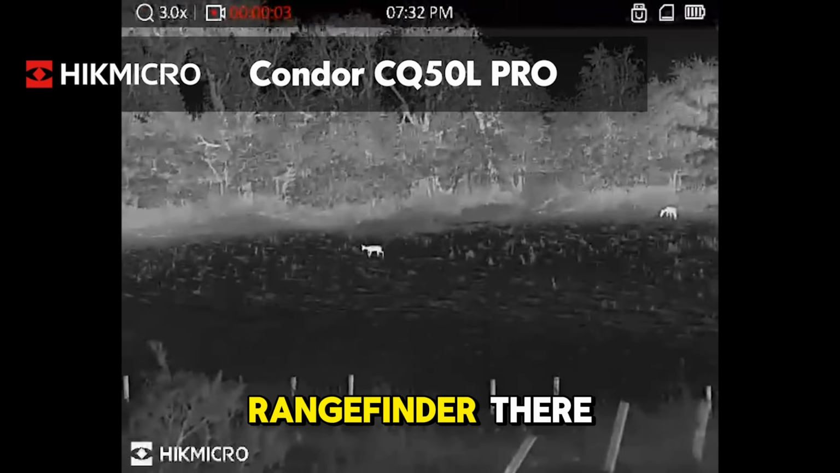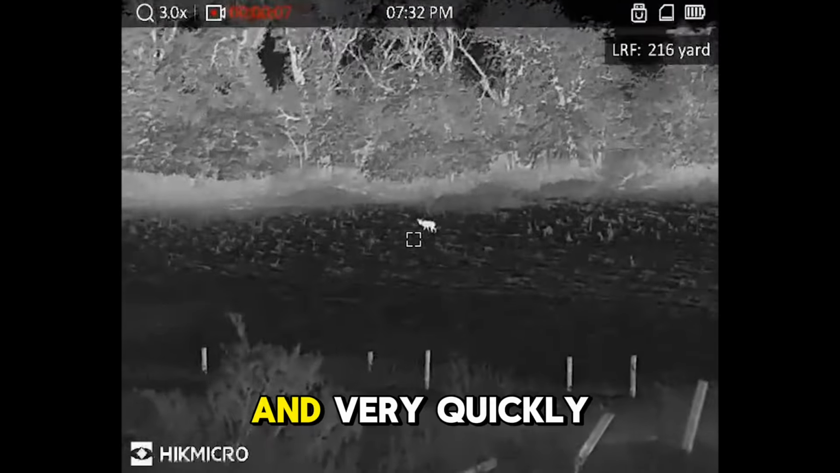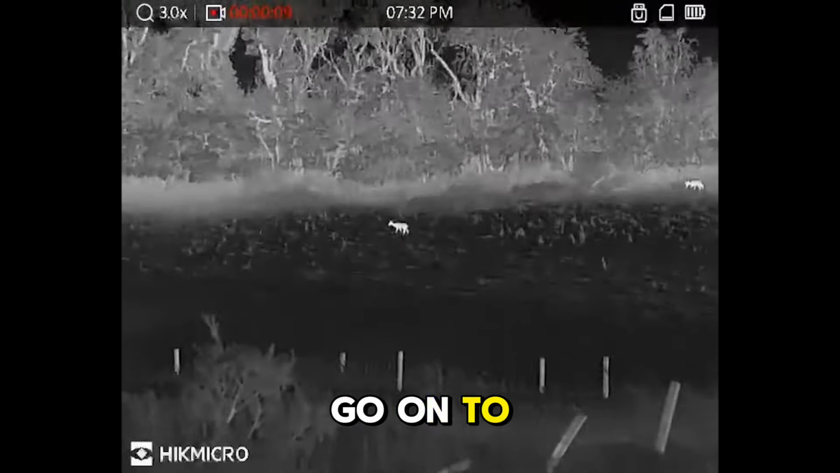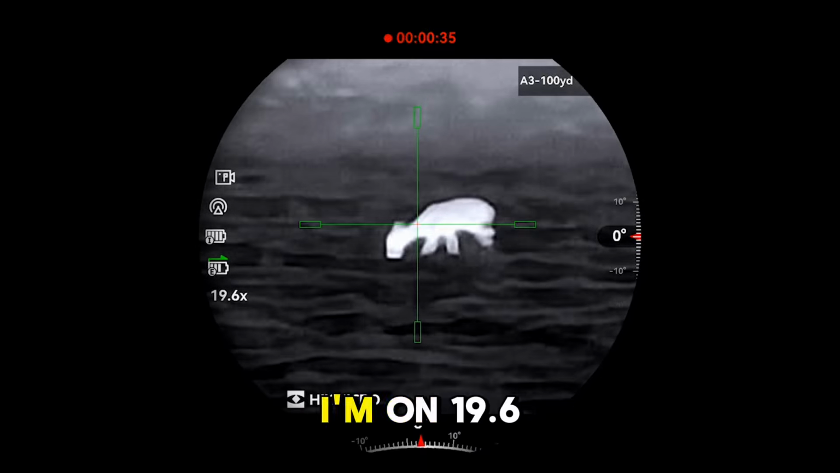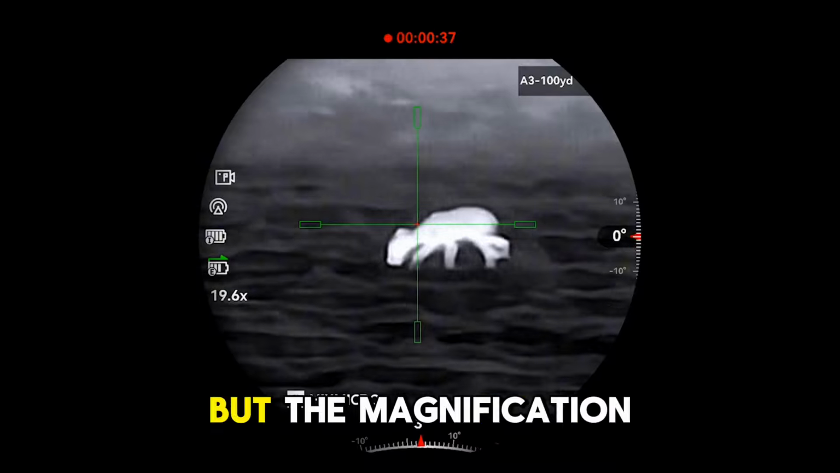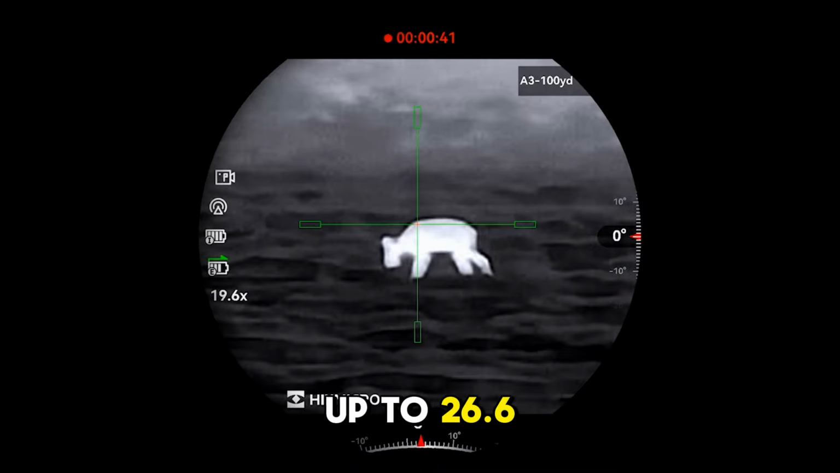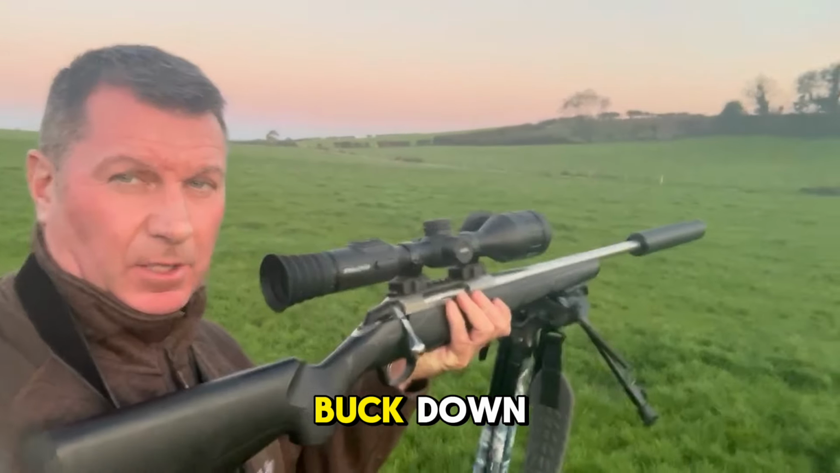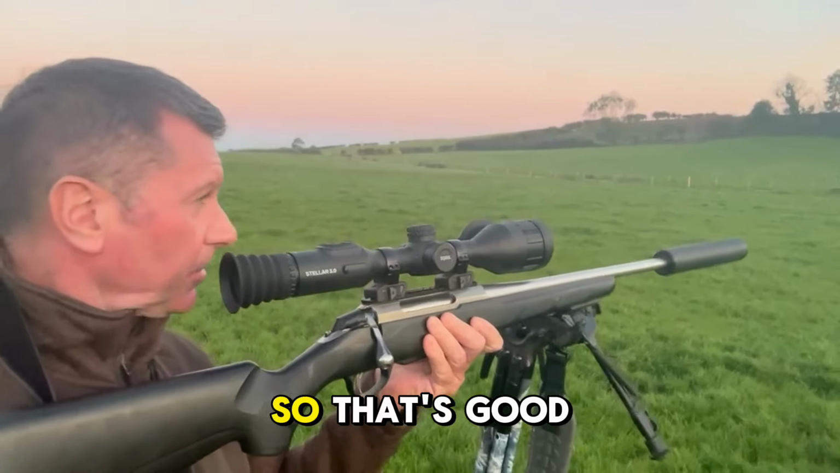Here's the footage through the Condor CQ50L. You can see me using the rangefinder there, and very quickly go on to the roe buck. I'm on 19.6 mag here, but the magnification goes from 3.6 up to 26.6. Well, that's the buck down, and we've got a very lame buck out of its misery now, so that's good news.